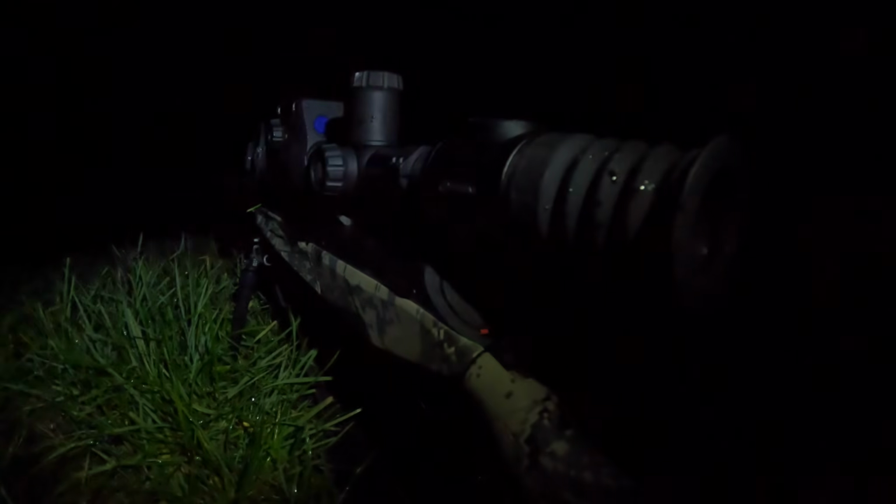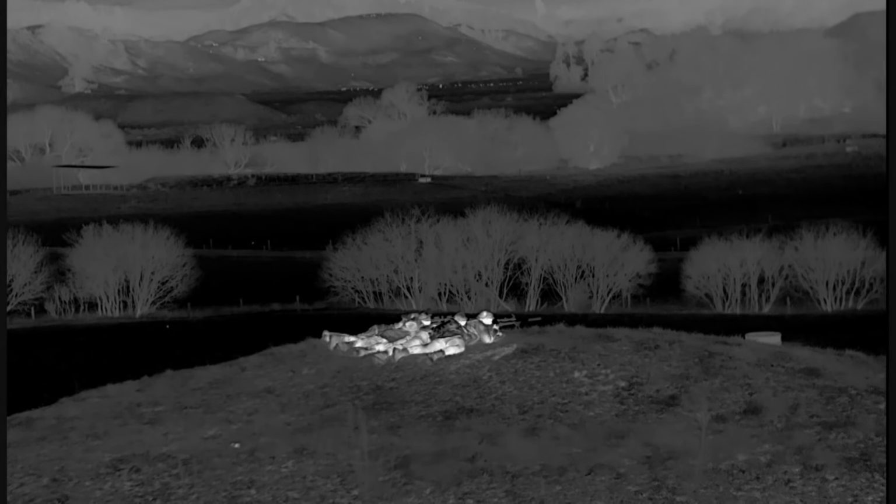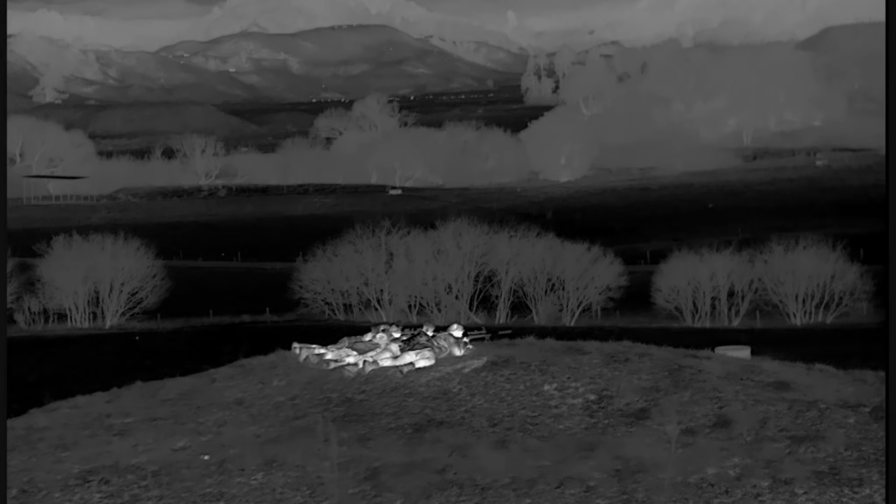Got a few deer over here. We think one might be a stag, not a hundy on it. But we're going to line all the guns up and hopefully get the spotlight on it. And if that doesn't work, we'll just have to thermal. But it's almost 500 yards. Alright, let's line up.